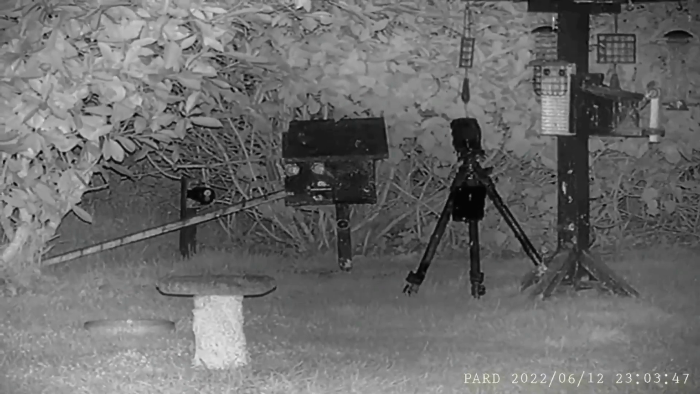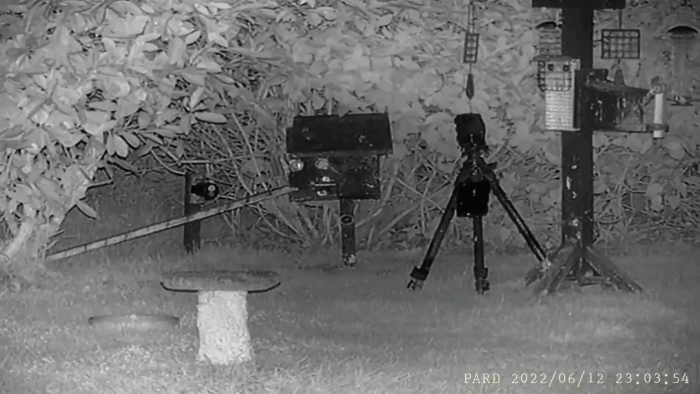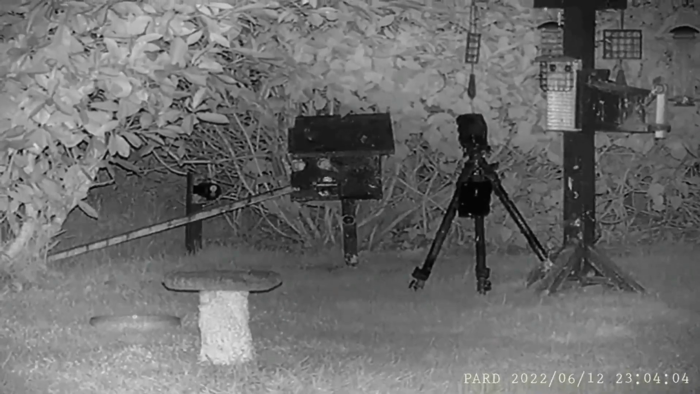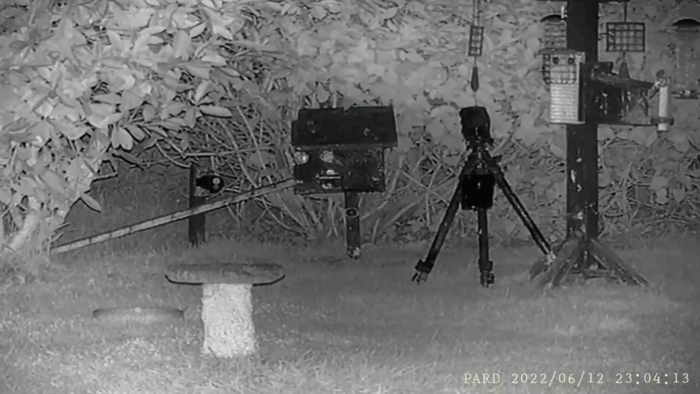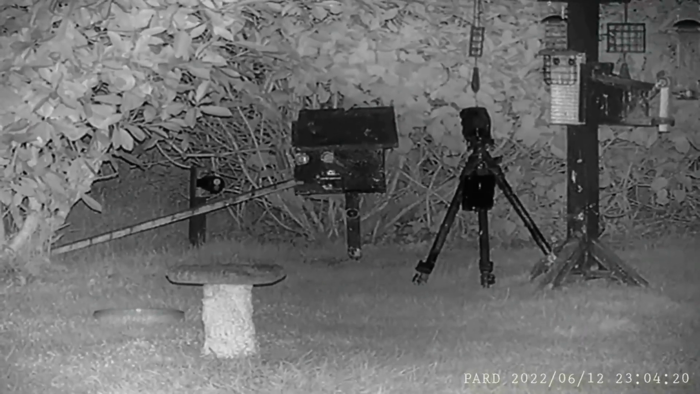So even though this is a lot cheaper than the PARD, if you do go for the PARD, you're then looking at another £100 on top of that to get the IR torch that I've bought in order to get out to the extra distances, which I don't think you'll need to on the NV100 because of the built-in extra levels.